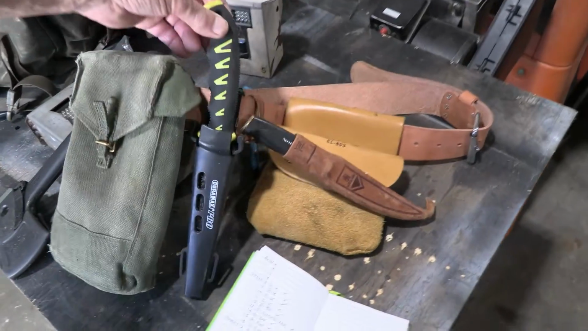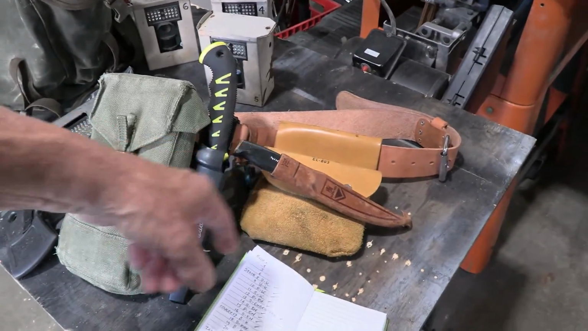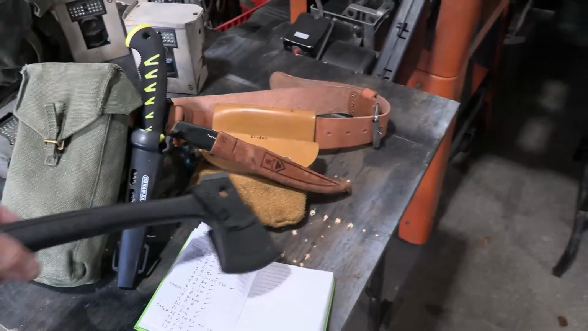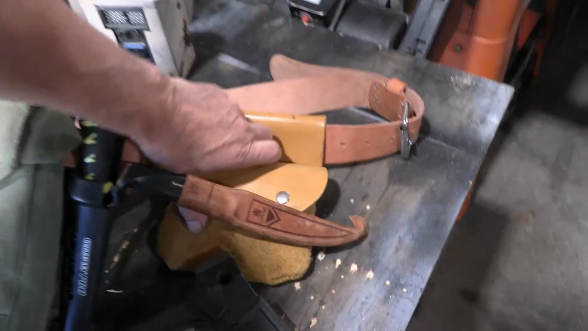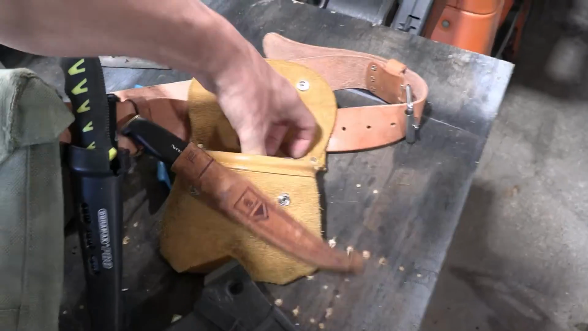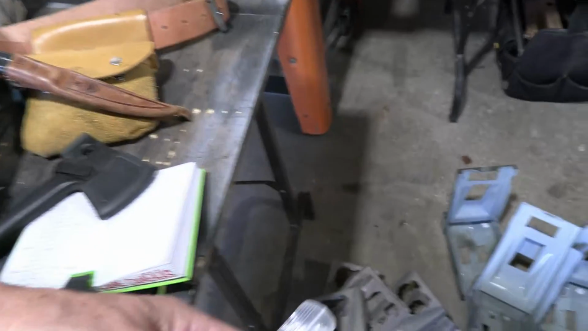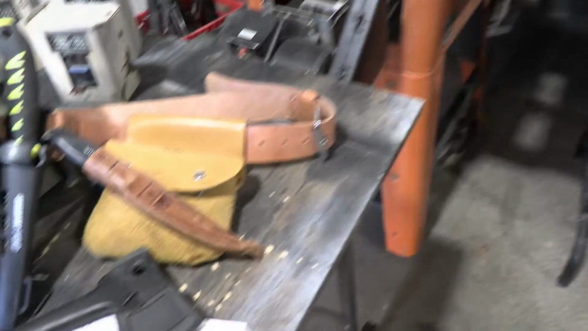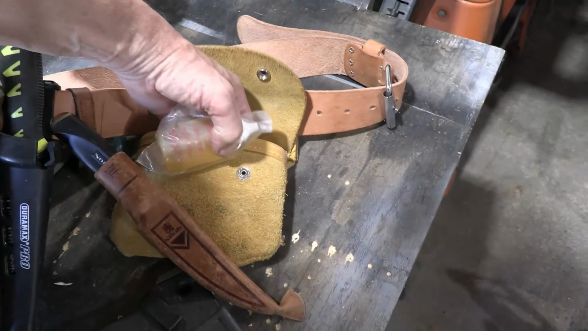So when I go out, I've got a cheap little saw that I bought at the dollar store for nipping off limbs. A knife, that's to kill myself after a bear attacks me. Little hatchet for knocking off limbs. In this pouch, I carry a little bottle of oil. I'll put a dab of oil into the locks. There's my locks. All my locks are the same key code, Master Lock. So yeah, I put a dab of oil in there every now and then.